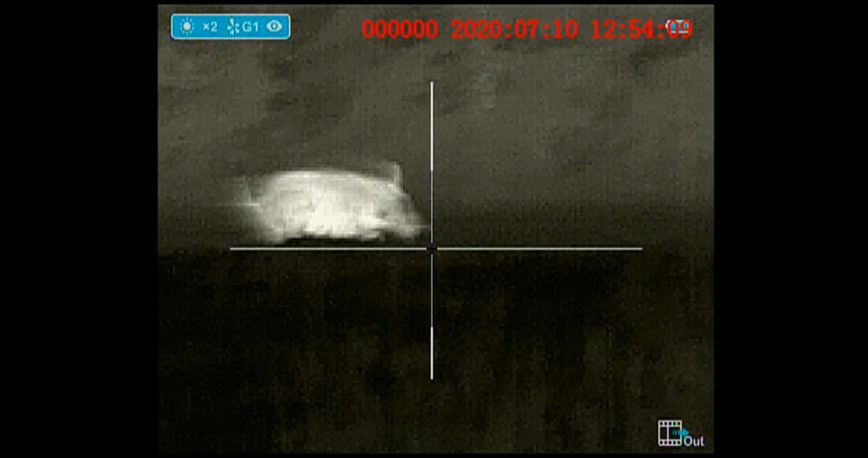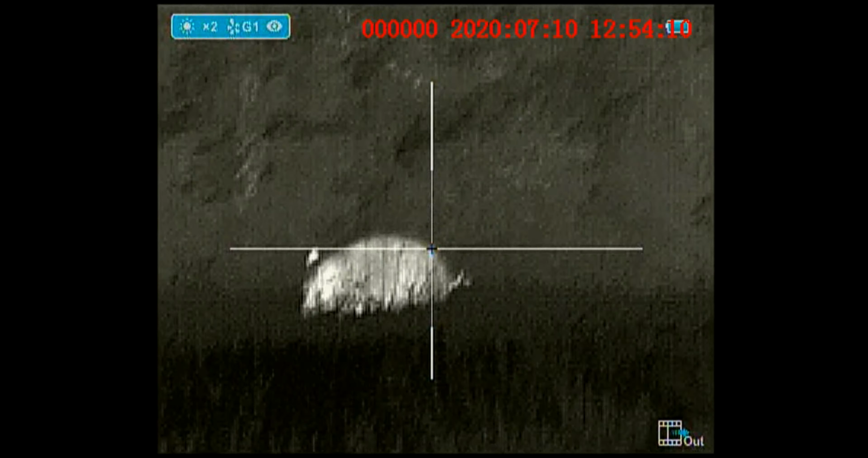Right. That thing is so great. It's so light, so lightweight. Oh yeah. I'd run it on any rifle I had, 22 up to 308. Yeah. Within 300 yards, I would feel very, very comfortable identifying and taking a shot at an animal that I wanted dead, whether it be coyote, fox, hog, you name it. I don't care.